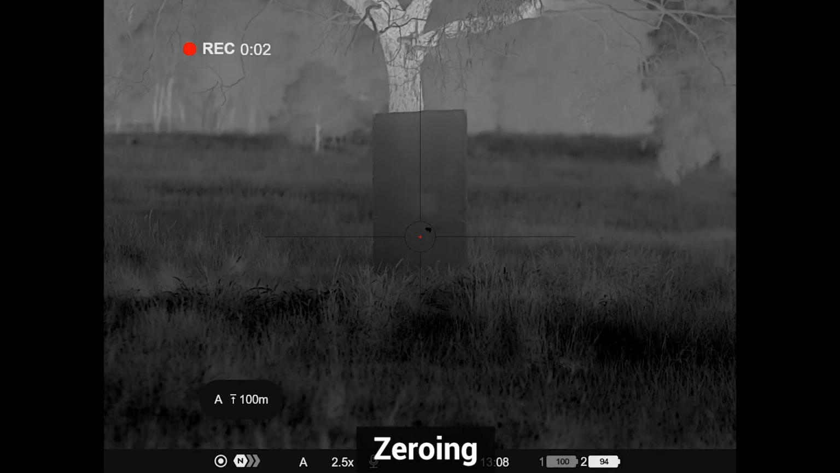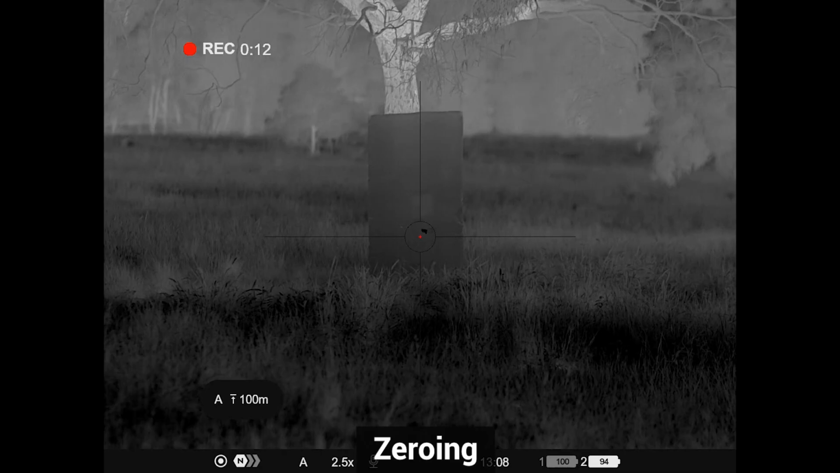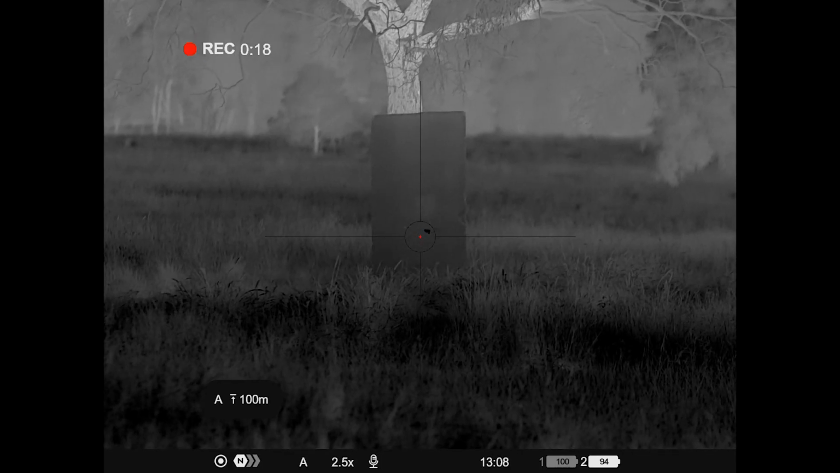Alright, so now we're going to do a demonstration on how to zero the new Thermions. For this one, we're just going to use a piece of aluminium foil taped to a piece of cardboard. And as you can see it there now, so we're going to get started.